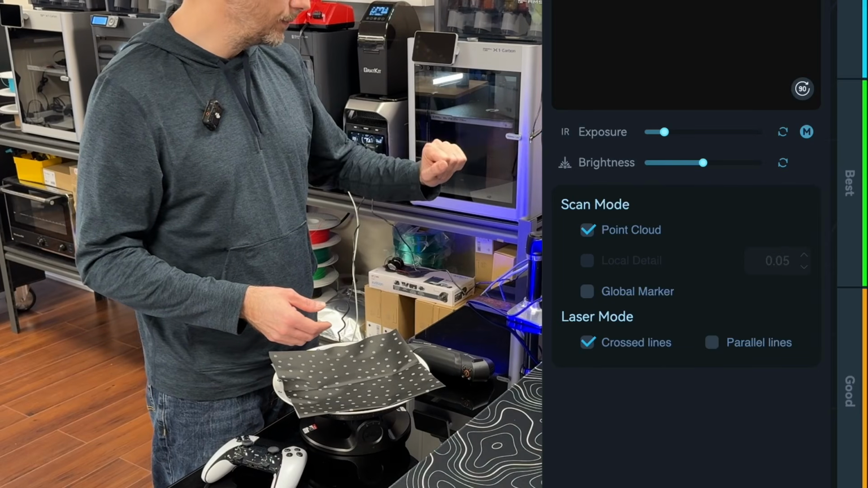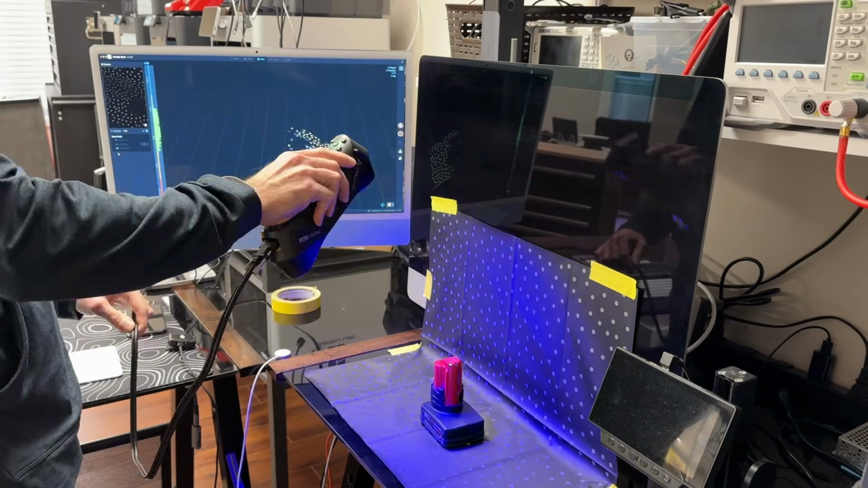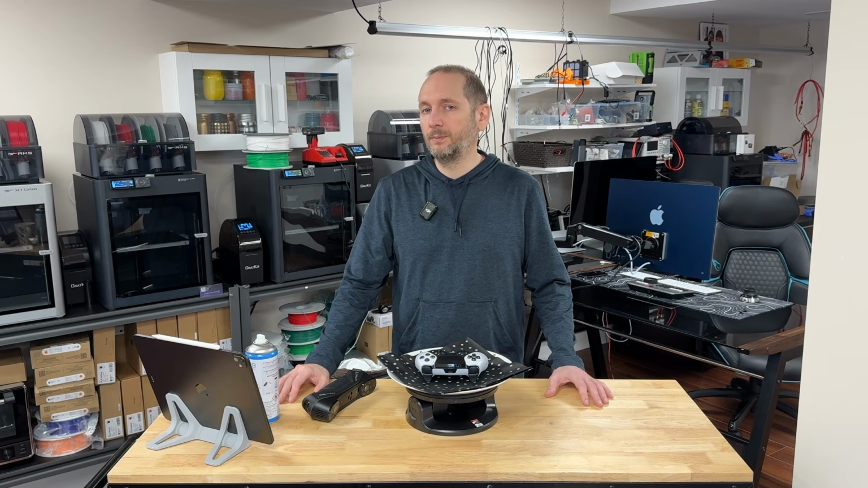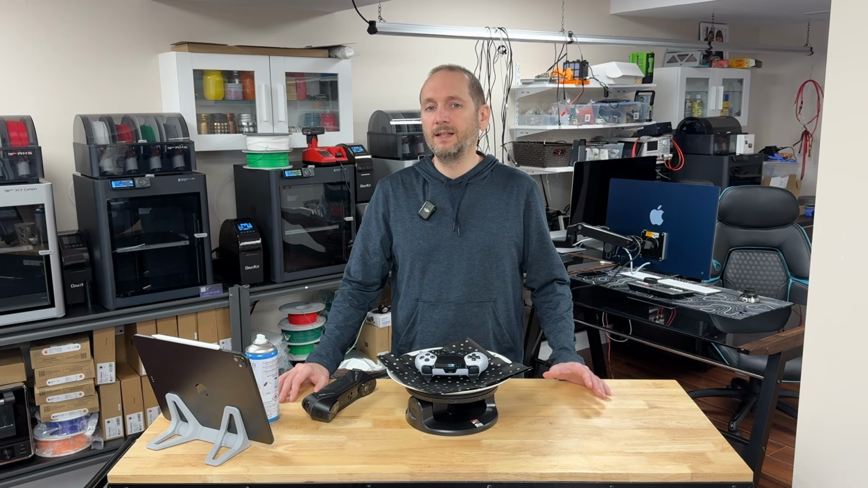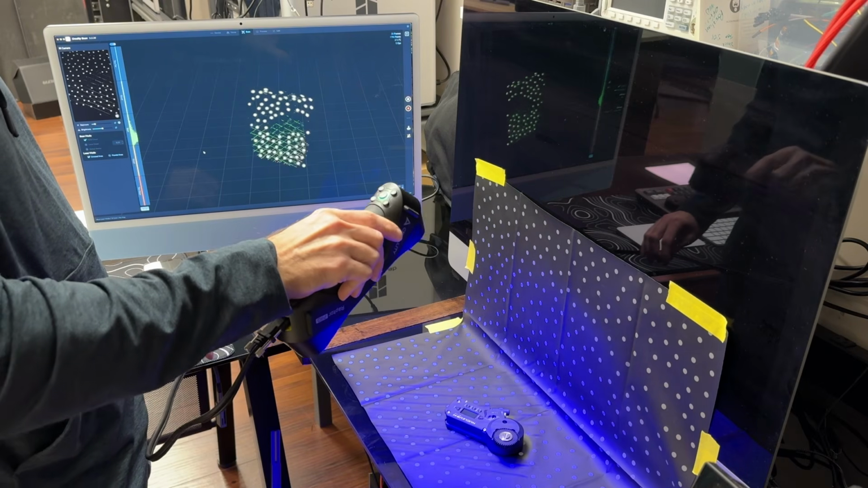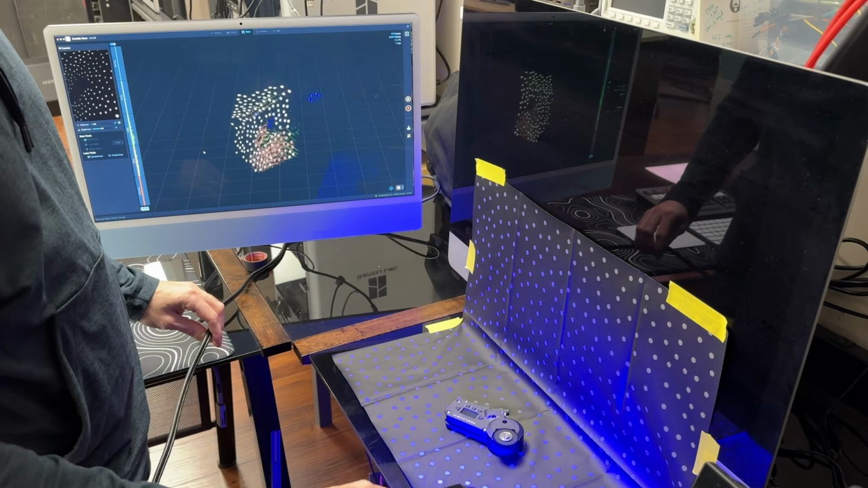There is a point cloud mode and there is a global marker. When it comes to global markers, there's actually a lot to understand and a lot to unpack to use them effectively. So what is a global marker? Well, a global marker is a lot like an anchor point for the scanner software. It helps the software understand where everything is in 3D space in respect to the object you're scanning. By placing these markers around the object, the scanner can then track the position more reliably and then stitch that model information together using known positions in 3D space.